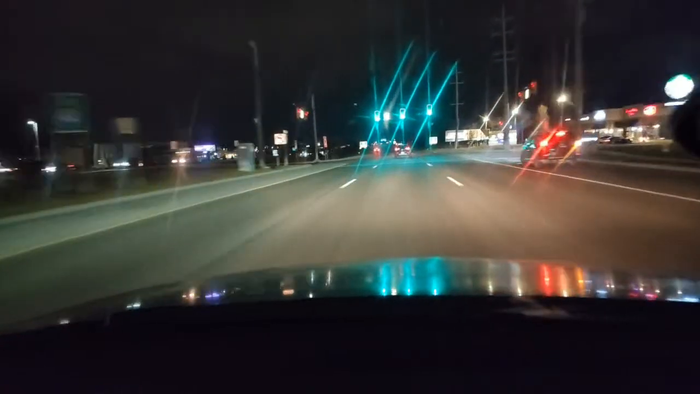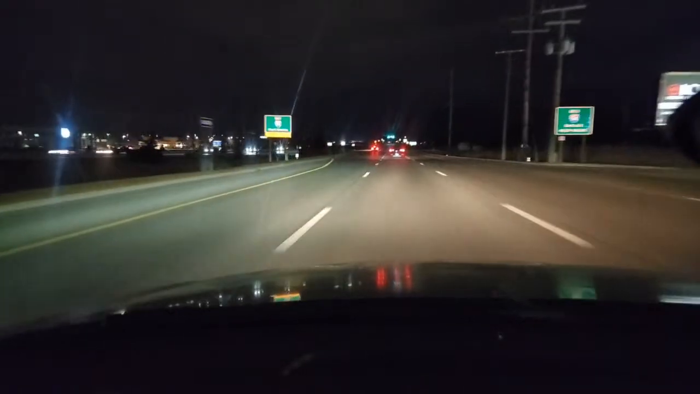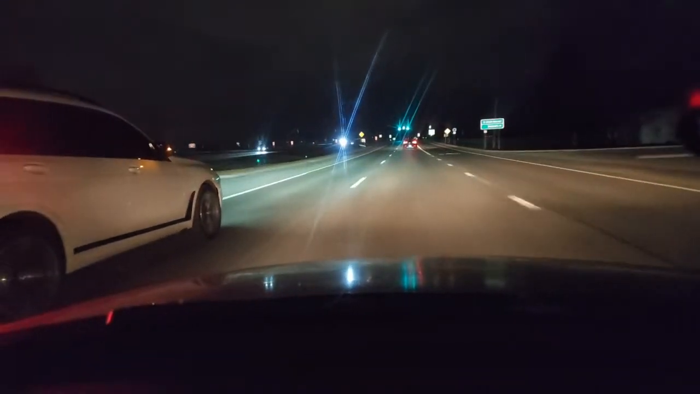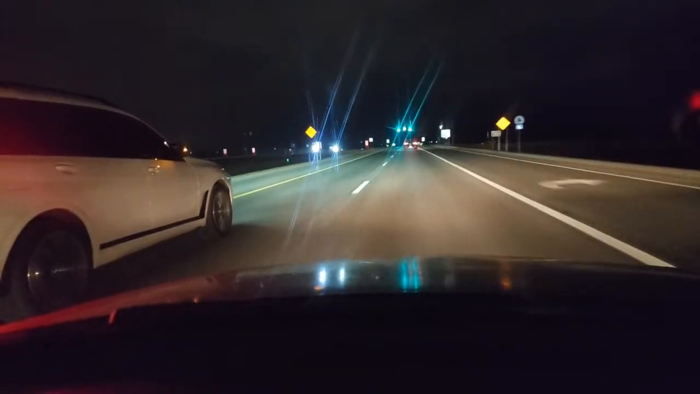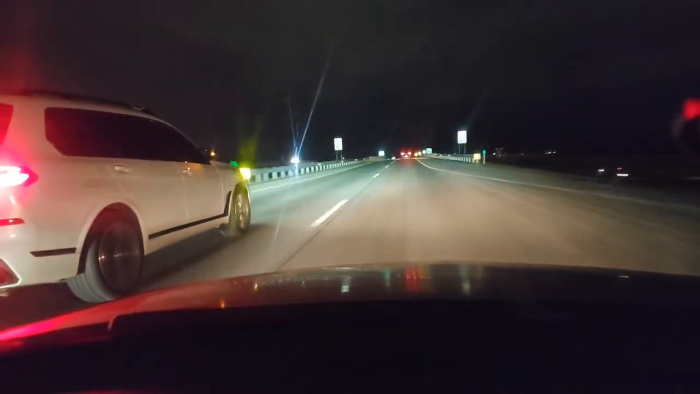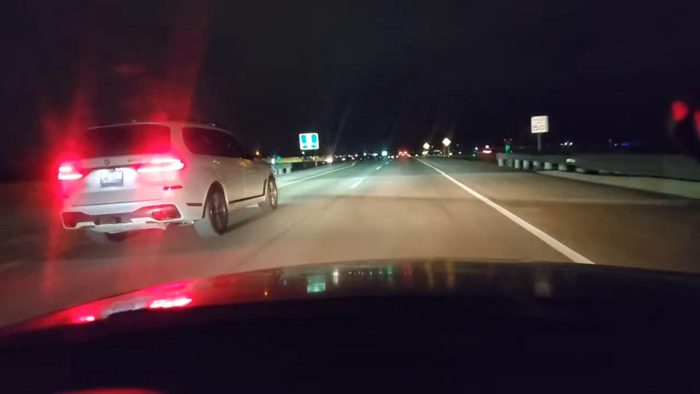And as you drive, you'll get used to the low light driving. It does take time. It's a white BMW to our left. And that's a Jeep to our right. I'm going to take you up to another roundabout. Then we're going to do some loops on the expressway.